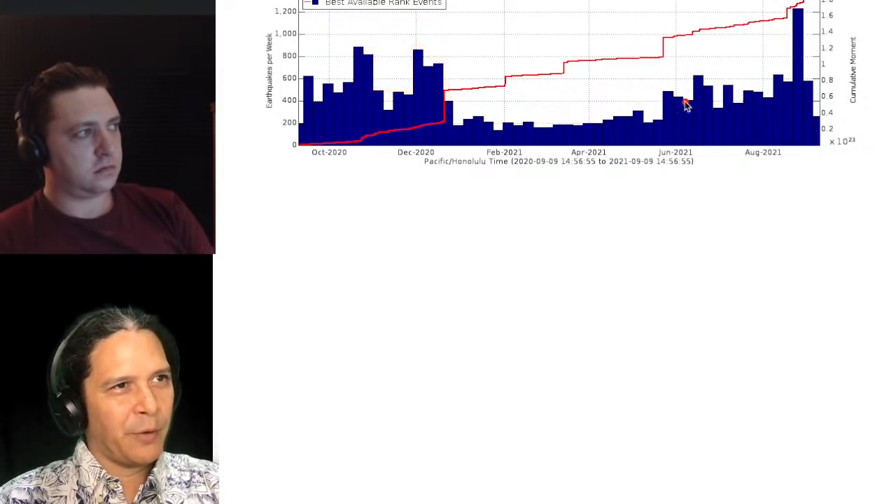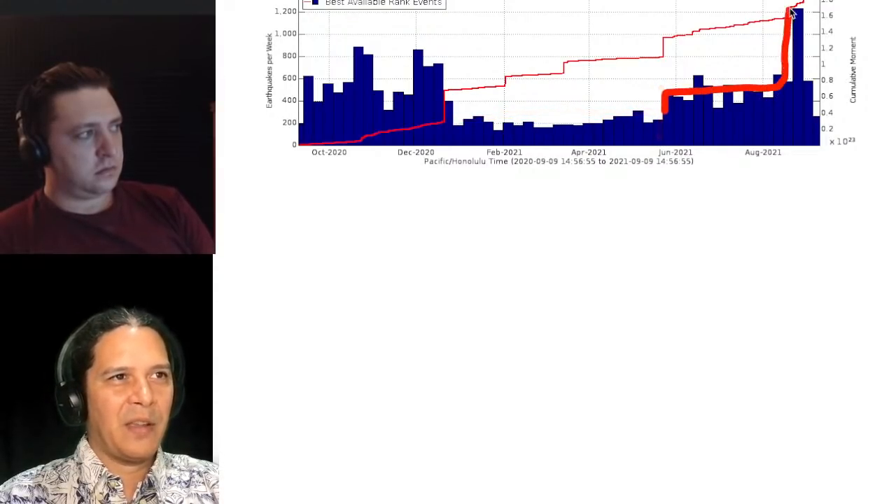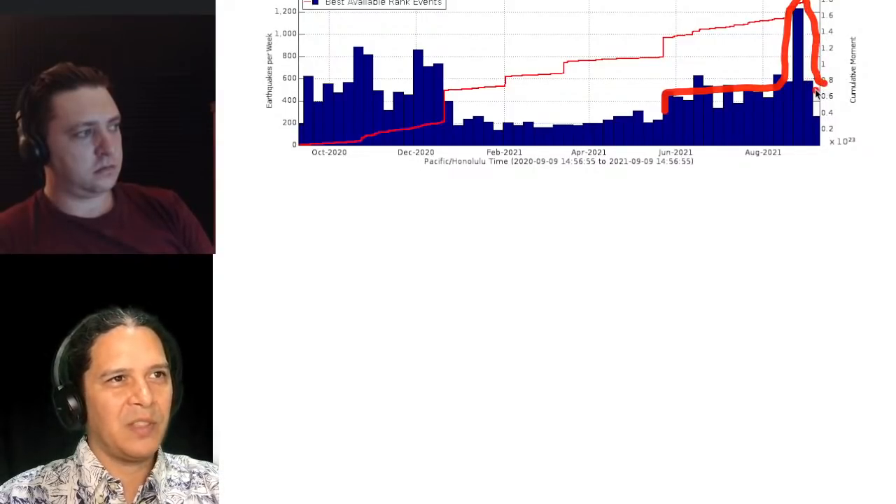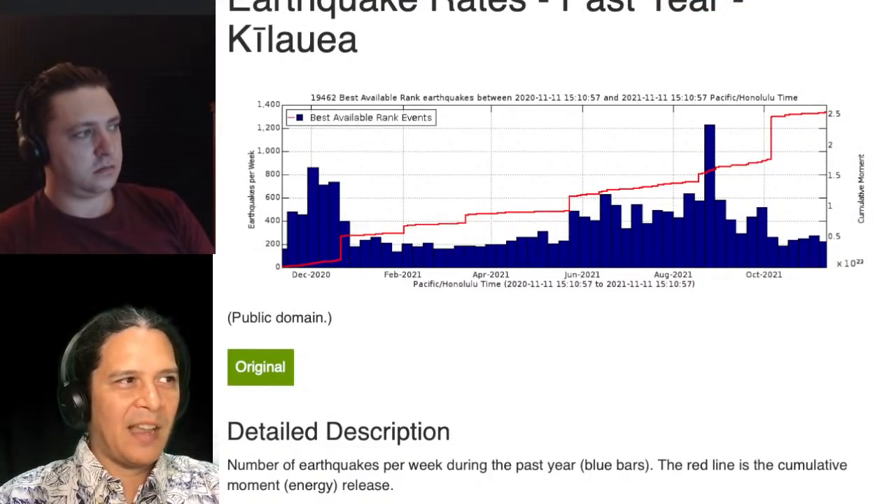So fast forwarding to ours, we had all this period of low earthquakes during the eruption that we had in 2020, and then when the eruption ended, an earthquake background resumed, and we started having more adjustments at the summit with this intrusion that occurred. And so let me advance it to our current last year's slide, and so our October scrolls off the graph over here.